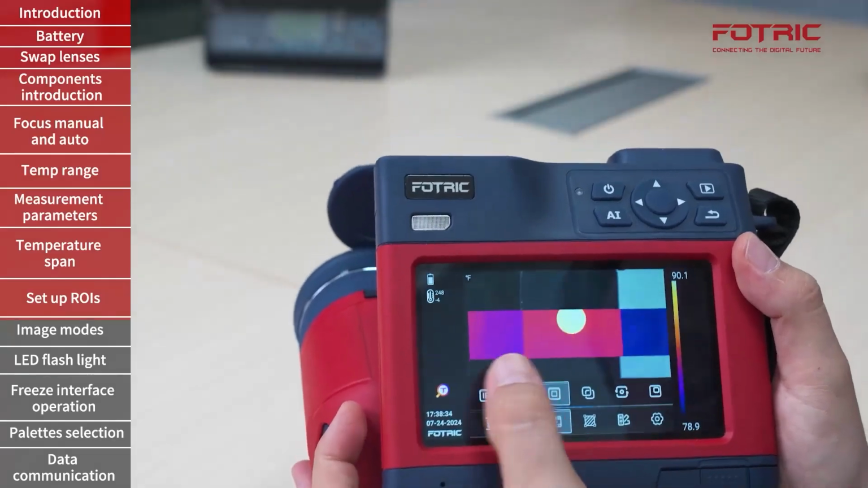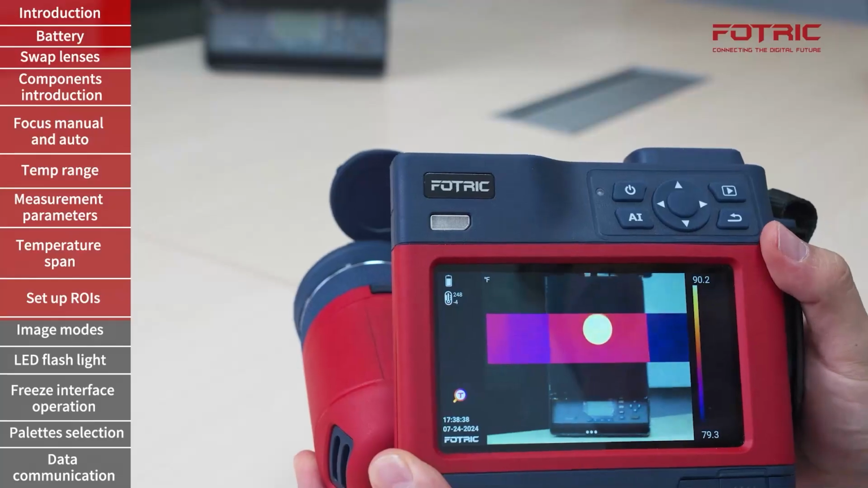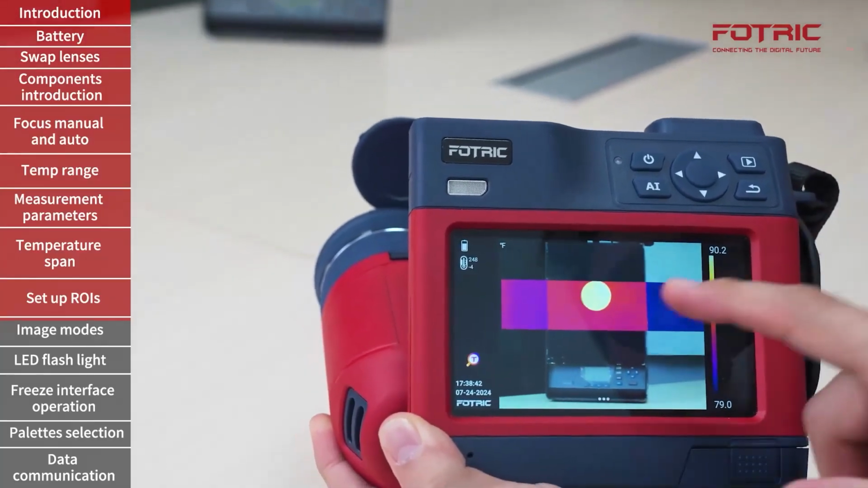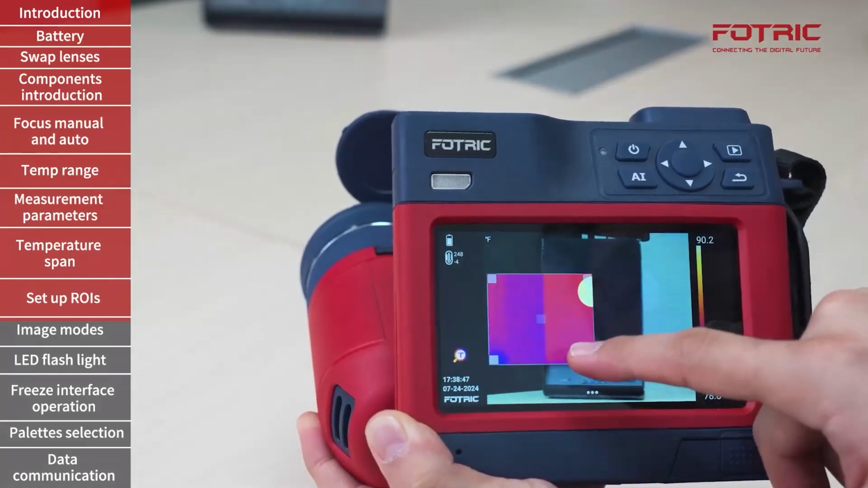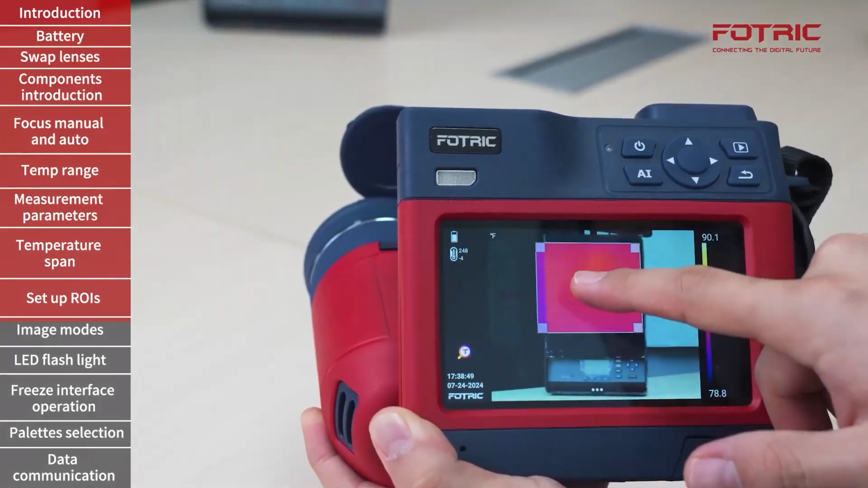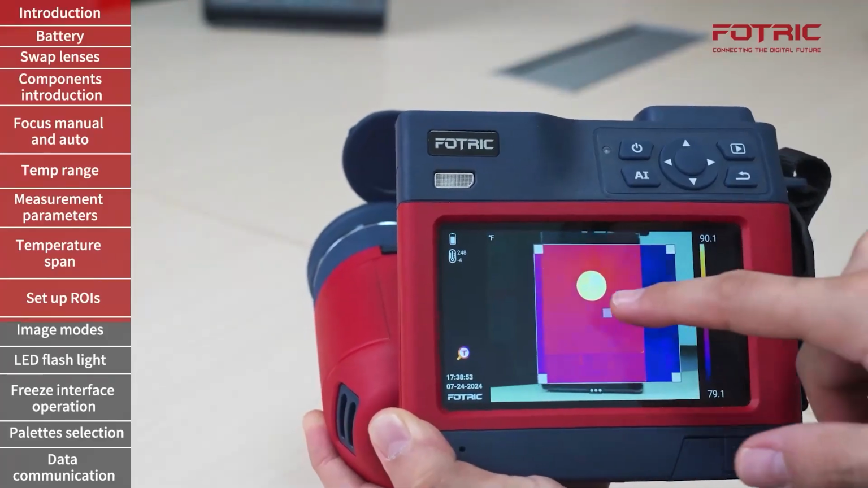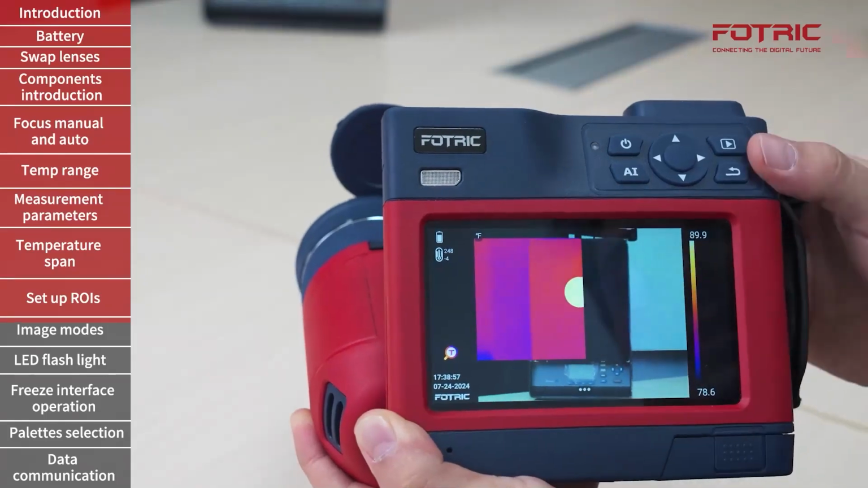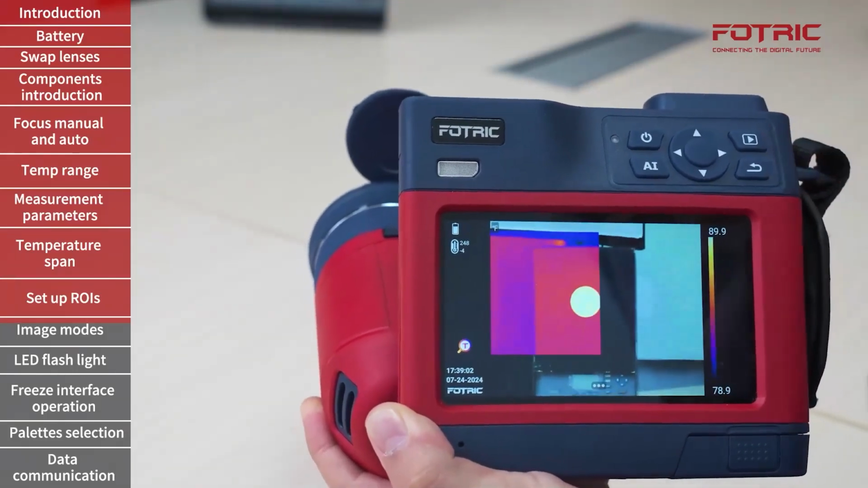I can also use the picture-in-picture. For this, it is fundamental that I focus the camera every time that I move to a different distance. I can tap in the center of my picture-in-picture and I can modify its shape, its size, and I can also move the location of it. It is once again very important that I focus every time to ensure the overlapping of the two images.